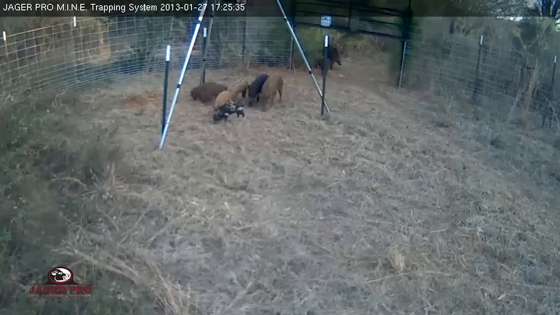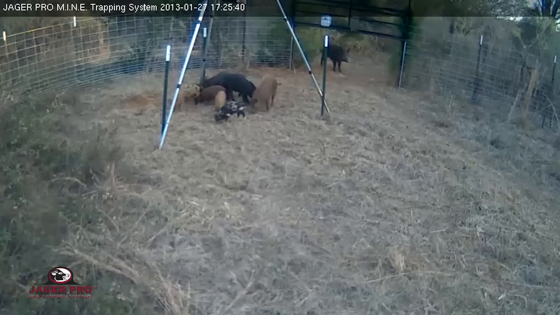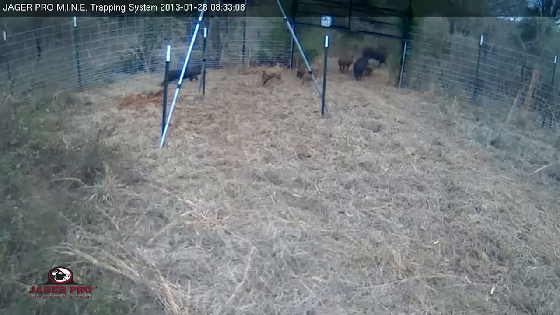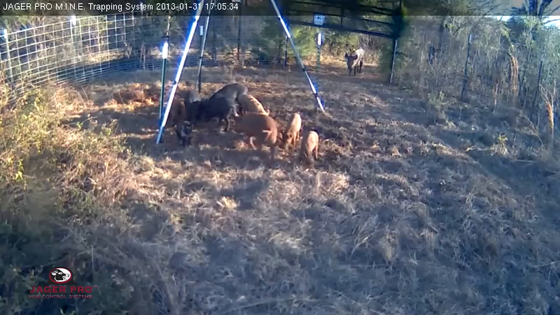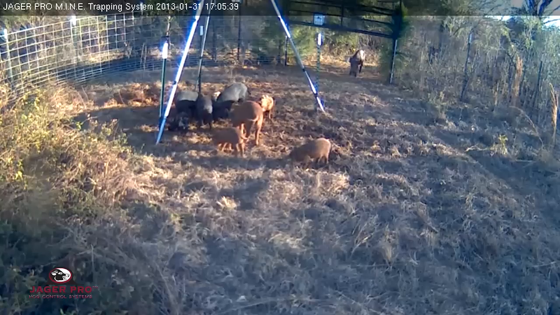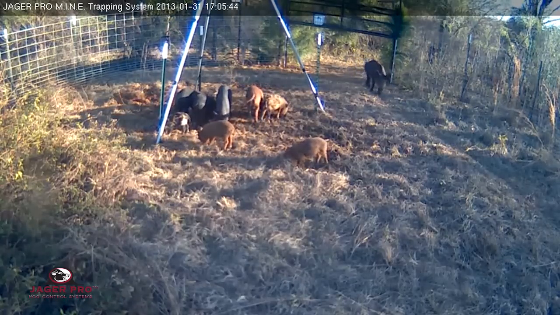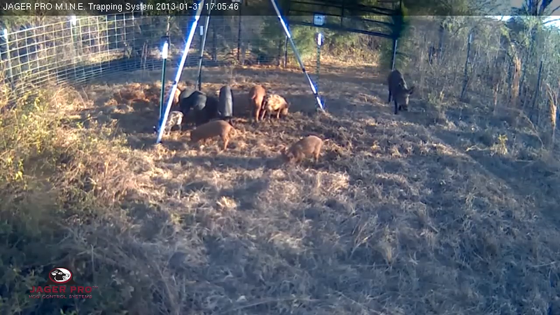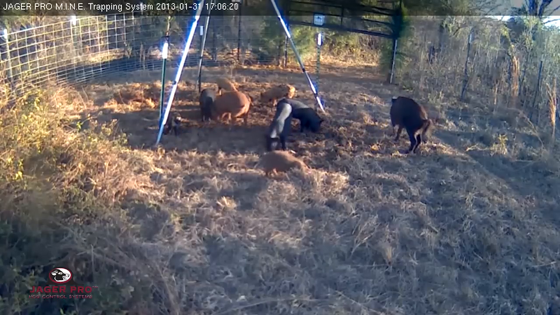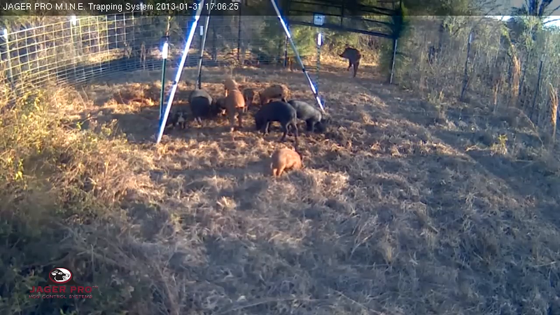This is 27 January. This is 28 January. 31 January was the next time she finally trusted the trap enclosure again. We were working a contract on another property and could not dispatch them immediately, so we chose not to trigger the gate closed. As you can see, she did not stay inside the trap very long, but we had been waiting for this positive sign.